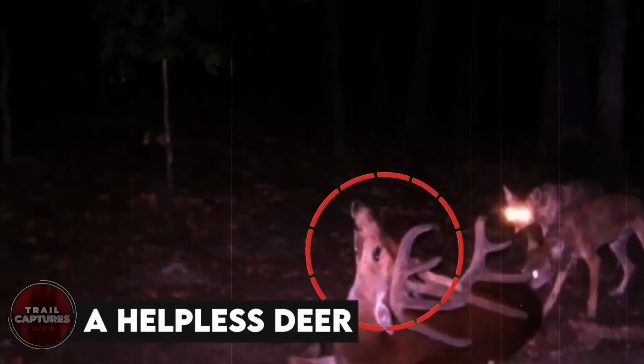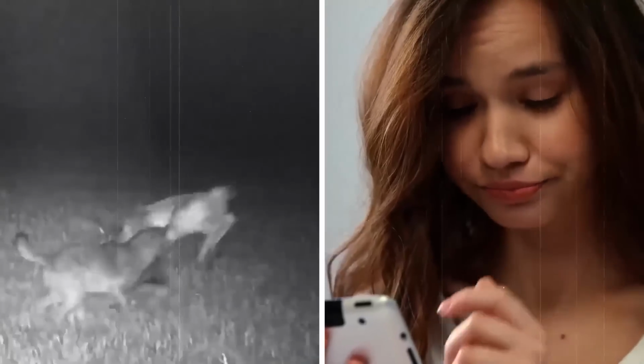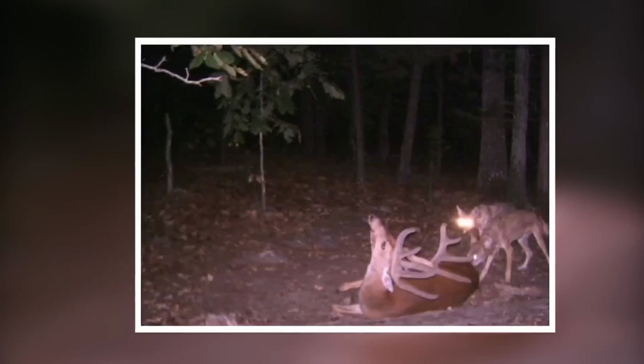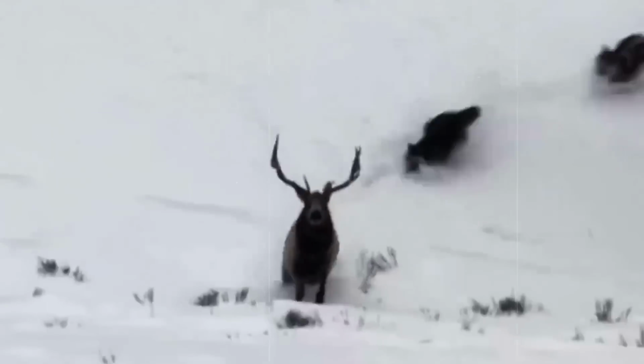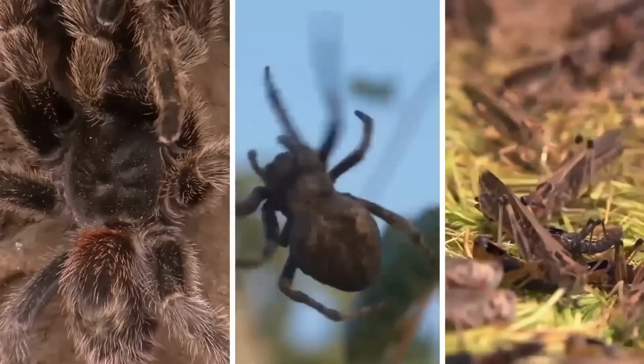A helpless deer. If you're a big fan of deer, you probably hate today's list by now. It seems that they get the most abuse from threatening animals and creatures in the forest. Why can't they attack spiders or other gross bugs and animals? It's almost as if the wolves wanted you to see them eat it, as a reminder of just how cruel the forest is to deer.